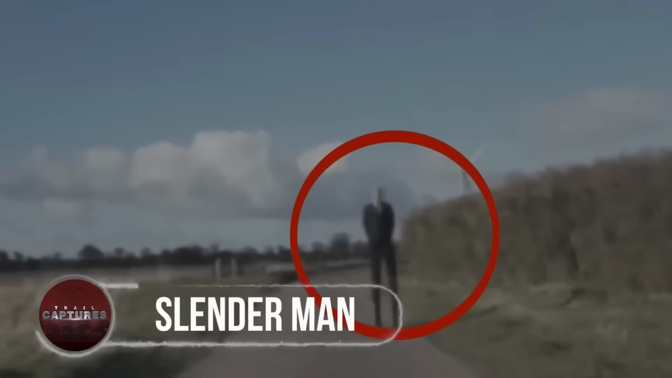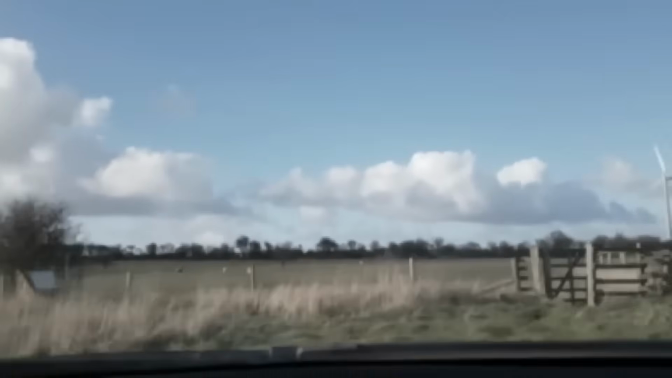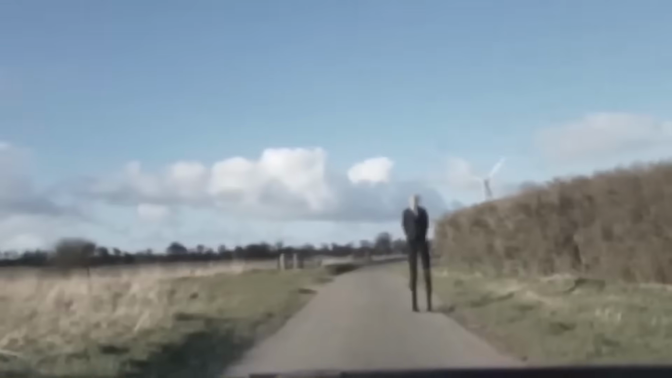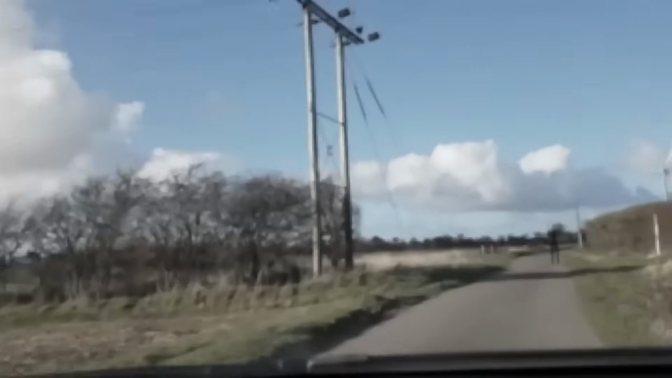Slender Man. In 2018, two friends and a little girl were traveling across states when they bumped into an abnormality, a tall and suspicious-looking man referred to as the Slender Man. The Slender Man appeared in the middle of them, making the driver turn off-road and into the grass before stopping.